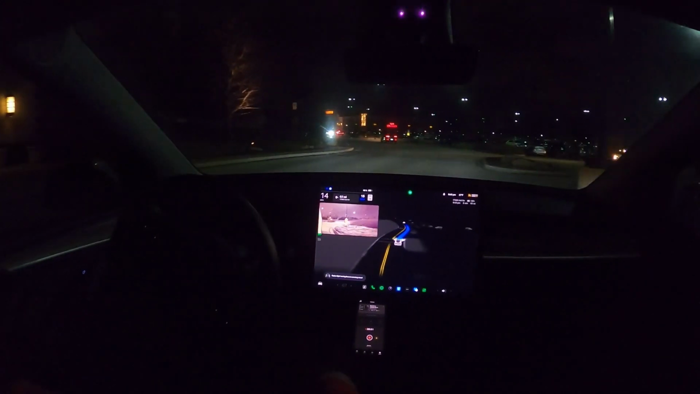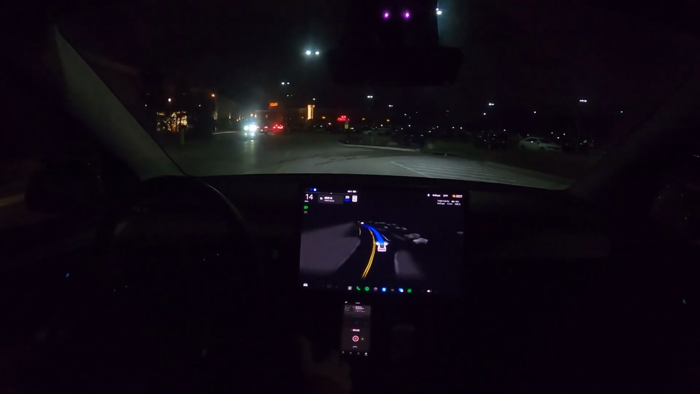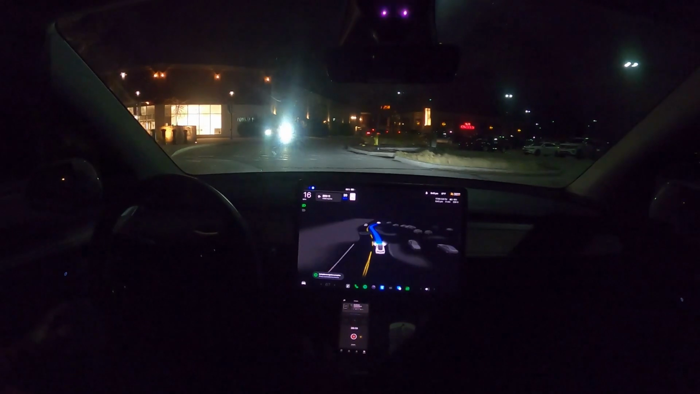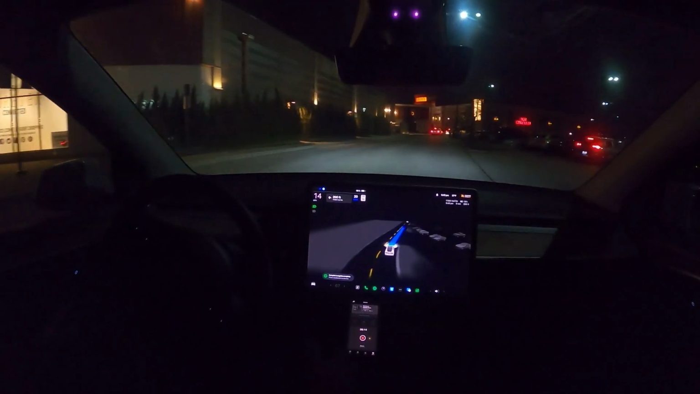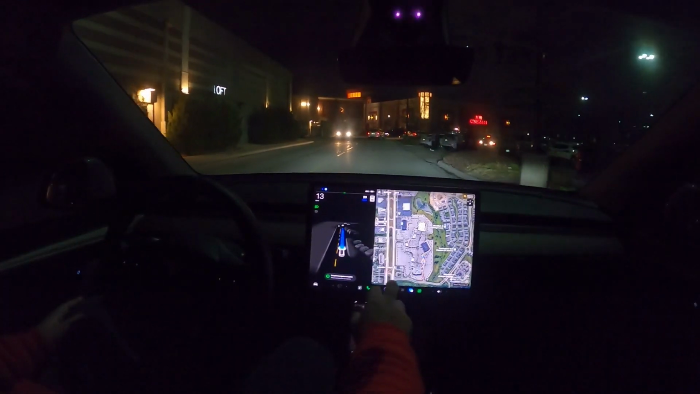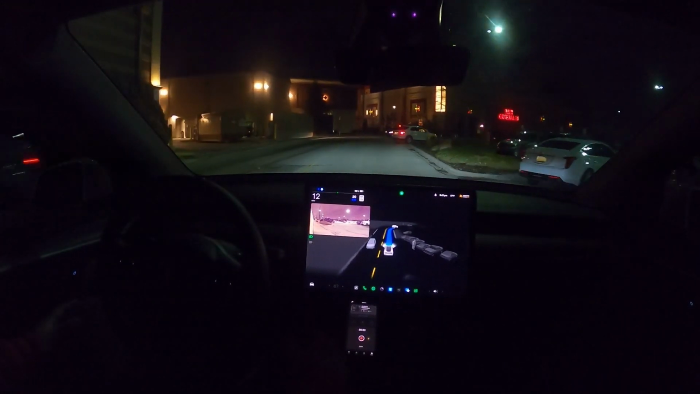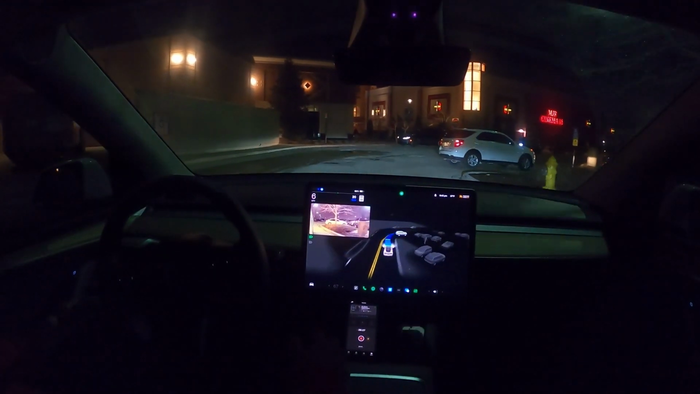So hopefully we can get some pedestrian interactions here. So I'm just boosting this up. I know it's 15 here, but I always drive 5 over just to go with the flow of traffic. So there are some pedestrians here, people coming out of the movies. So let me shut off the navigation point. It should just continue around the mall because it's pretty well mapped. So let's see what it's going to do here.